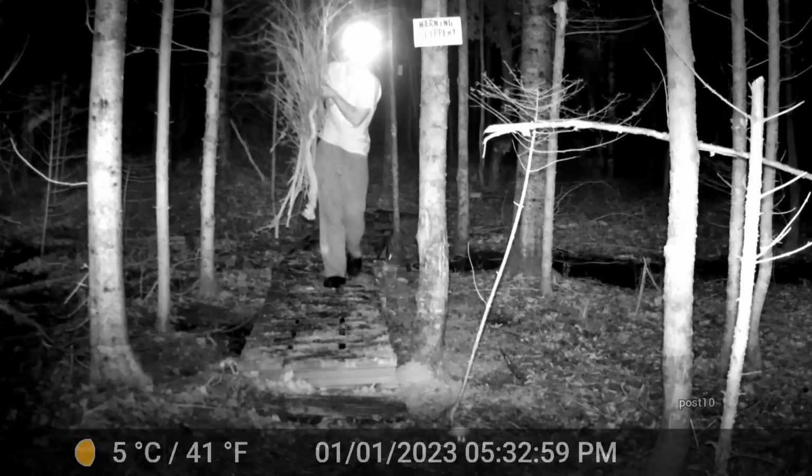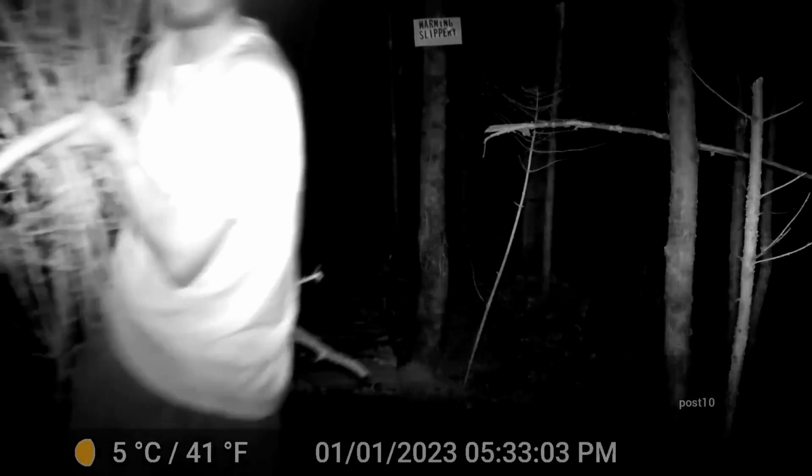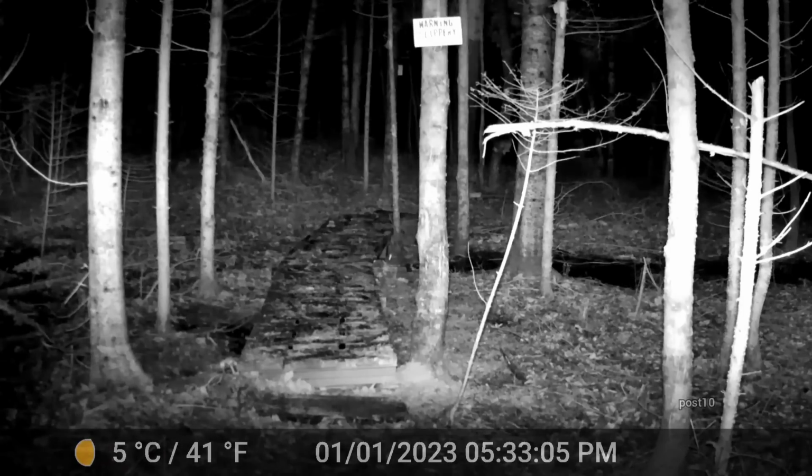And this is me bringing back a big bundle of sticks to my fire I'm having out there in the woods. Just making sure to clean up the forest floor a bit. Because right now there's so much debris in certain areas, even seedlings aren't going to be able to grow back for many years. And it's just a big increased fire hazard.